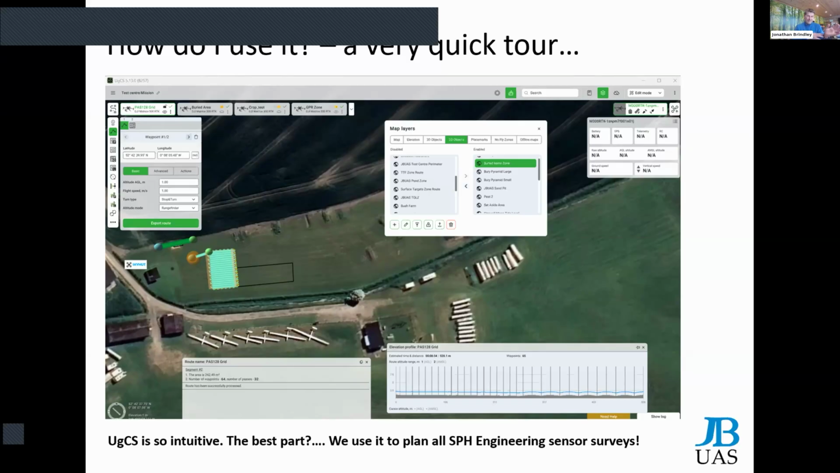That's aside from the payloads that we're talking about today. I mean, this software in its own right is perfect for photogrammetry, for LiDAR. It can do search and rescue. It's so versatile. So if you haven't looked at UGCS before, there are three types: Pro, Expert, and Enterprise, and they've all got their different aspects. LiDAR, for instance, is the Expert package, as well as all the UGCS Pro stuff. But if you haven't, then I really would recommend you go and have a look at it and see if it's something that could really help you.